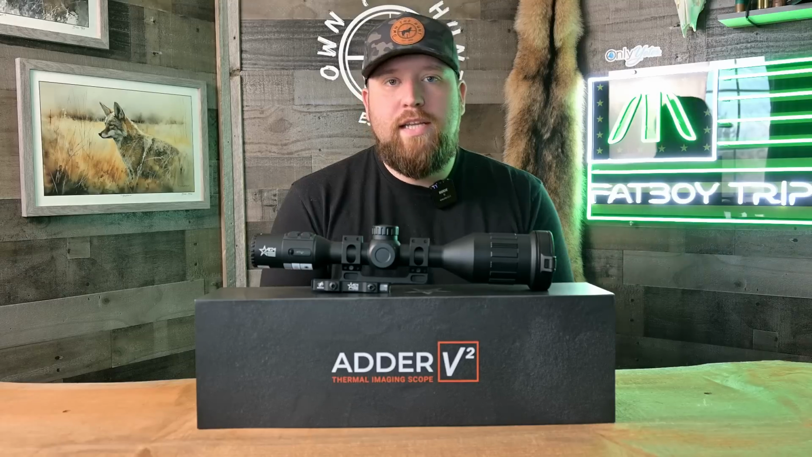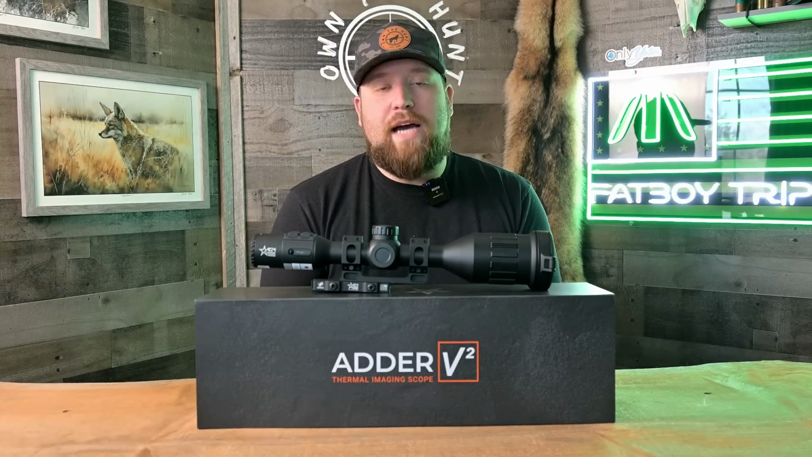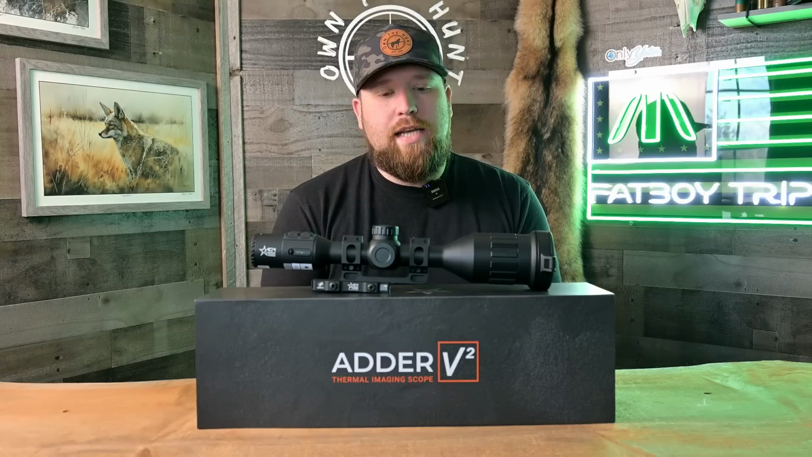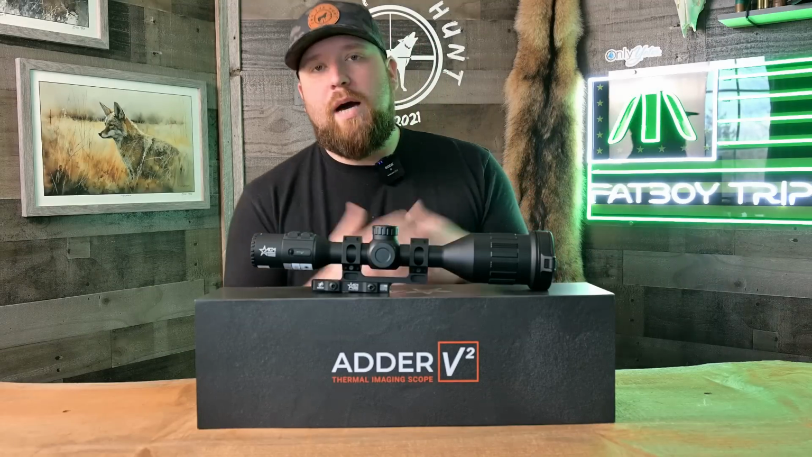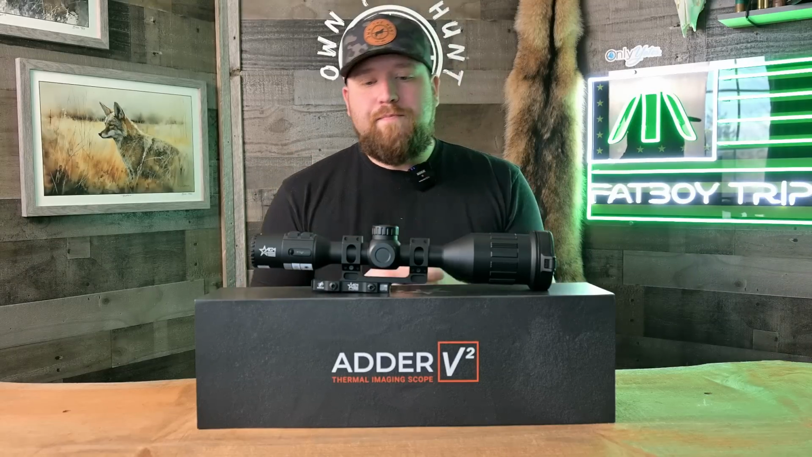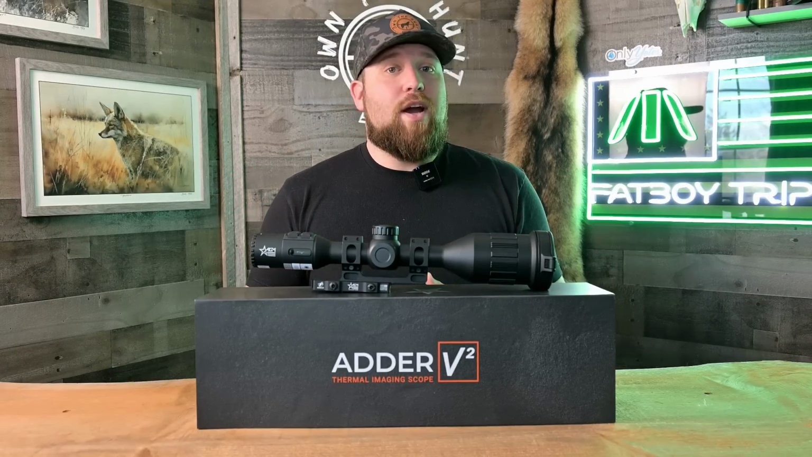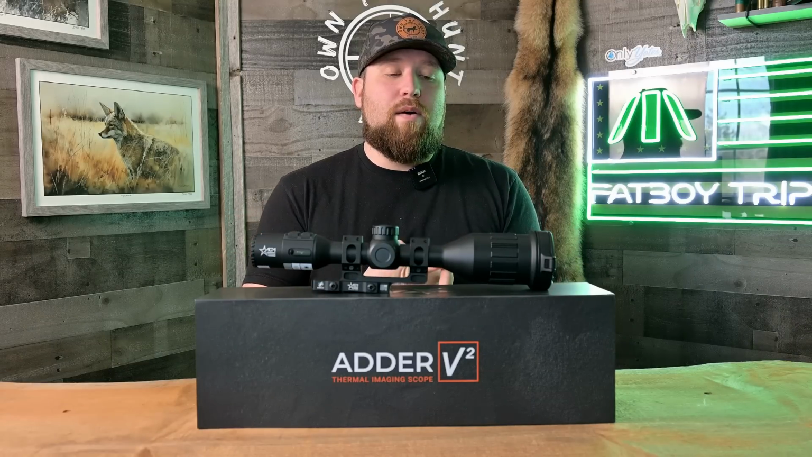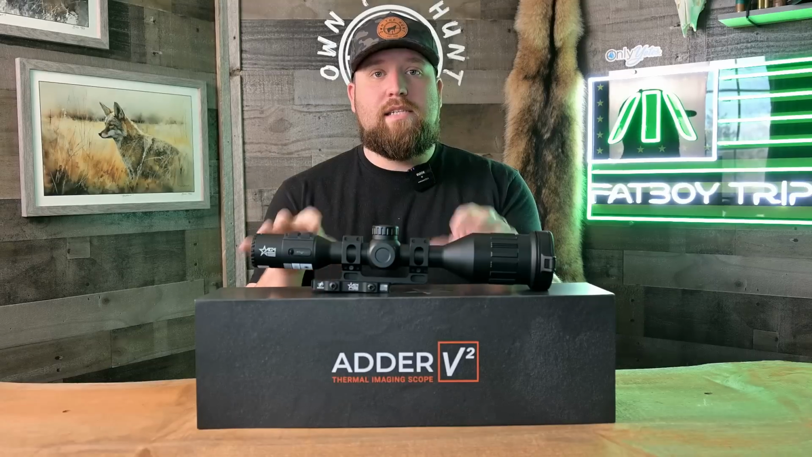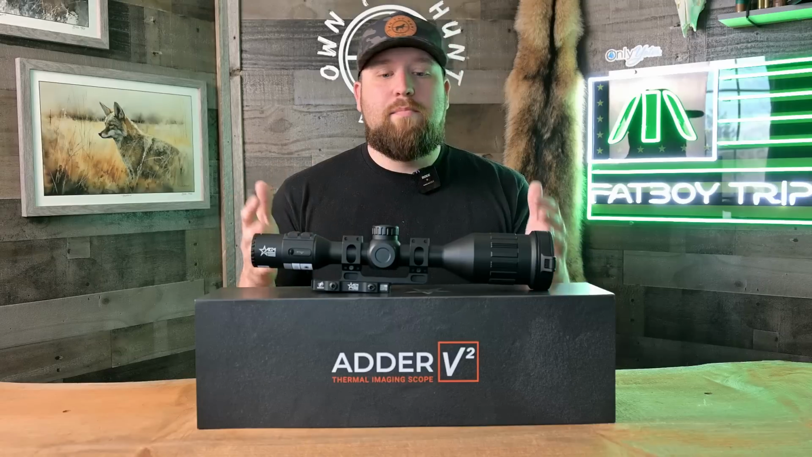So what do I think of this scope? Well, I really like this scope, guys. I think it's an awesome scope. It's not for me. I don't think I'll be running this scope. Couple of reasons. It's pretty big. I don't love how large it is. It's definitely not the heaviest of the tube style scopes. I actually weighed the Ace and this side by side. This is lighter. It is bigger, but it is lighter.